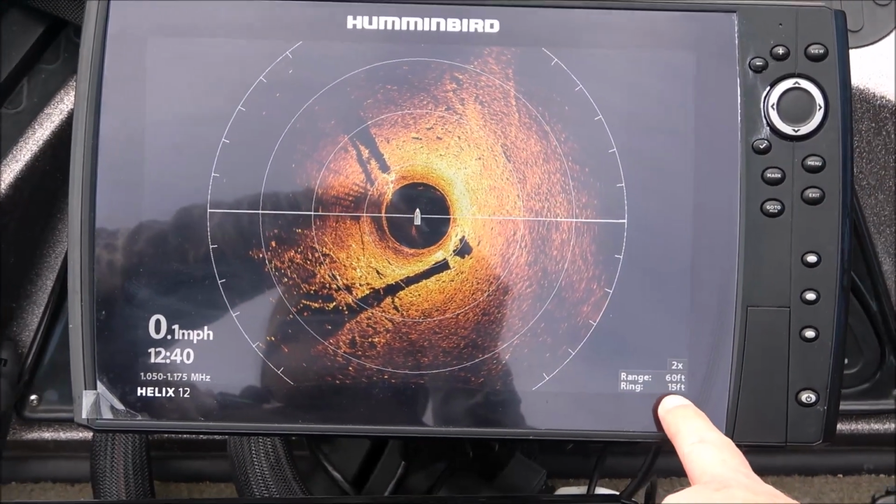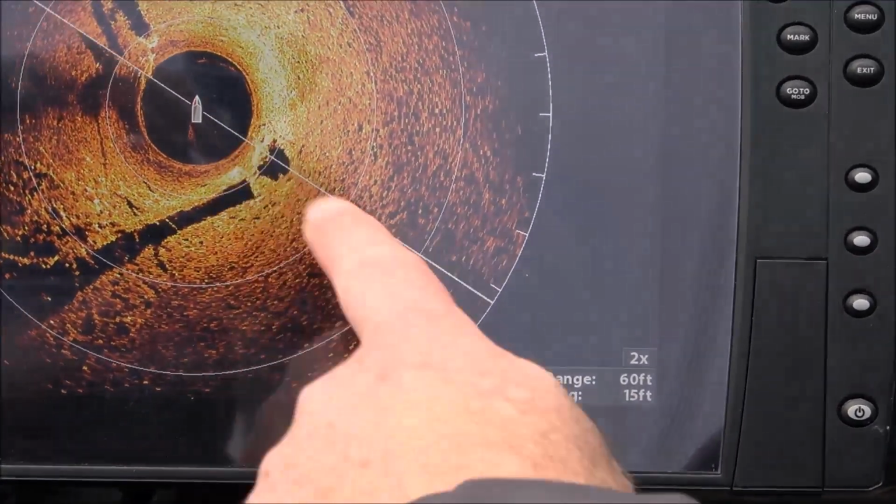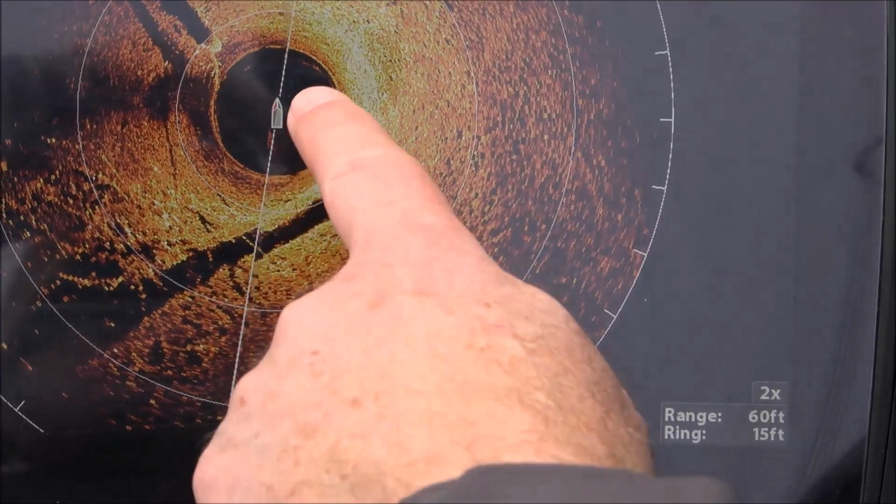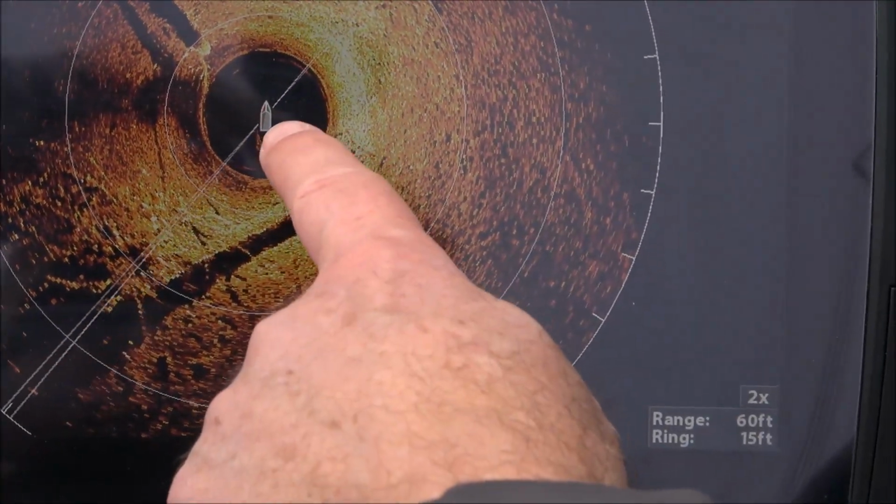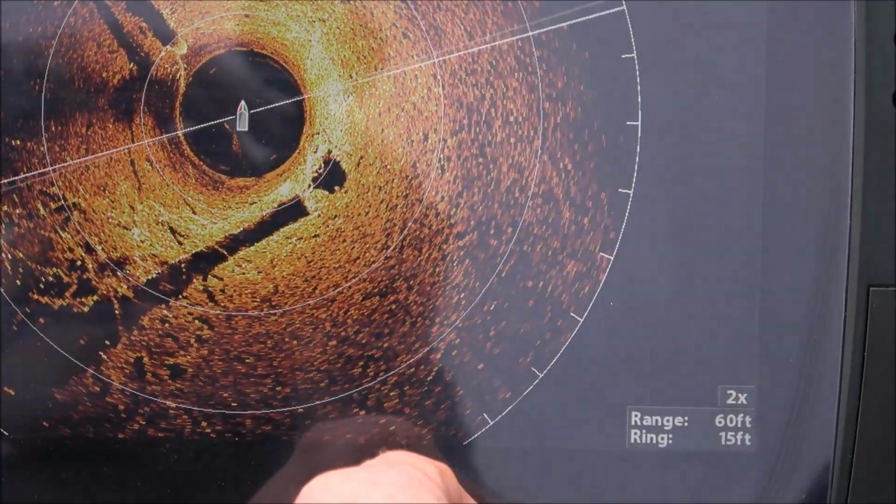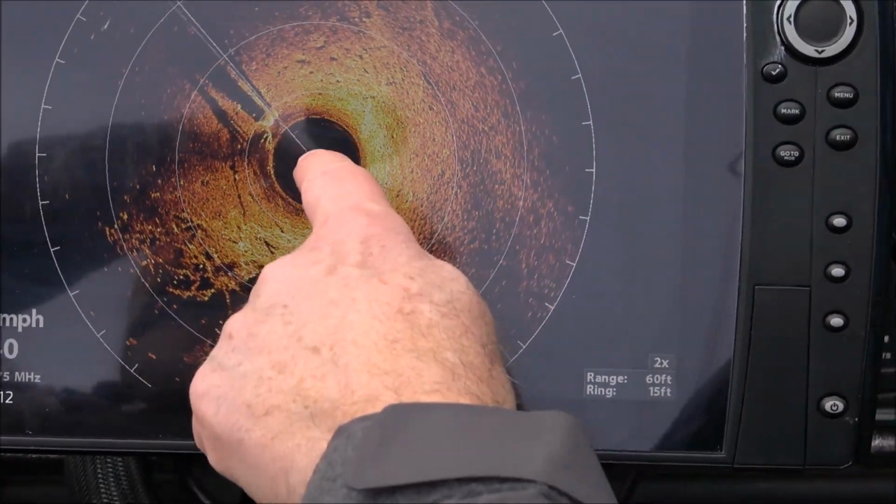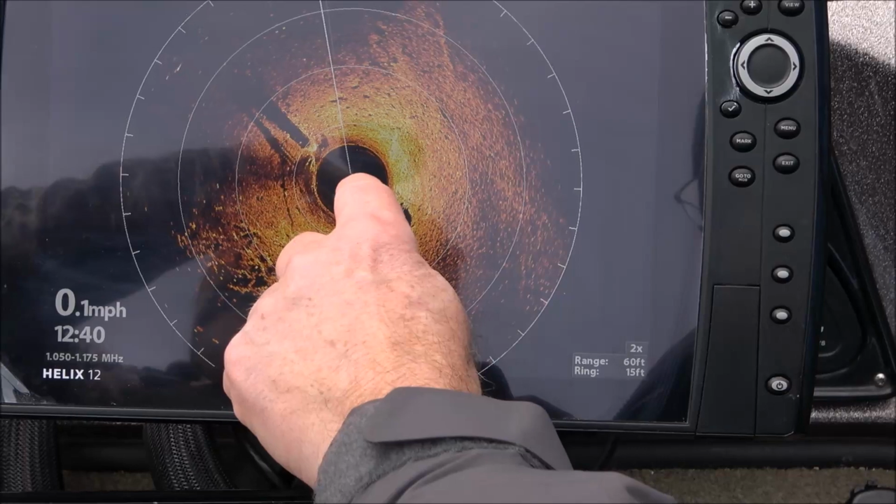If you look down here in the corner, that tells me that each ring is 15 foot. Okay, so here's my boat icon. Incidentally, that's not to scale to my actual boat. So I've got a 20-foot boat, and the bow, because of this heading sensor, is pretty accurate.